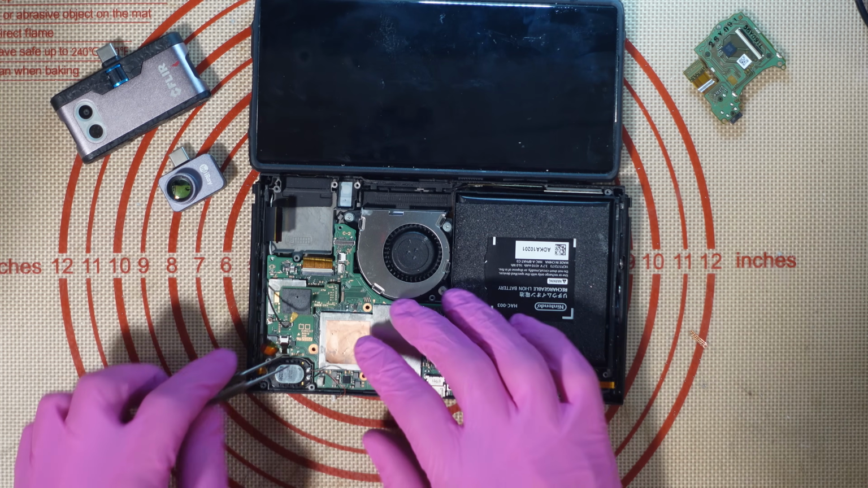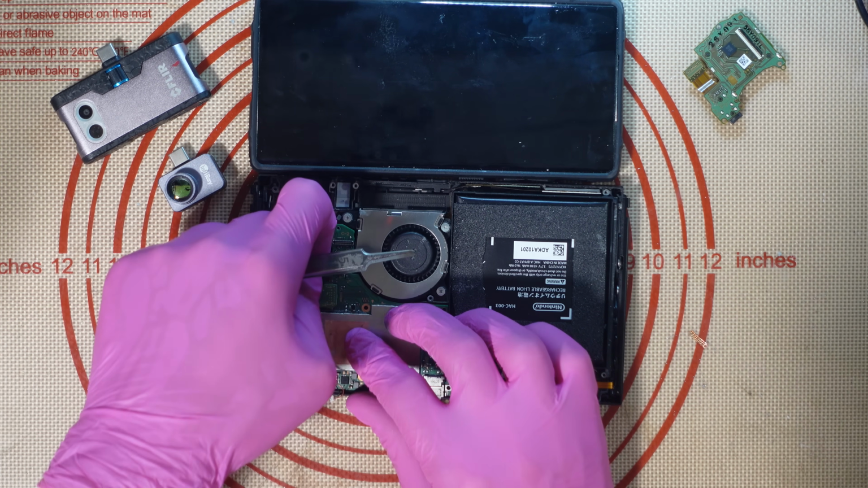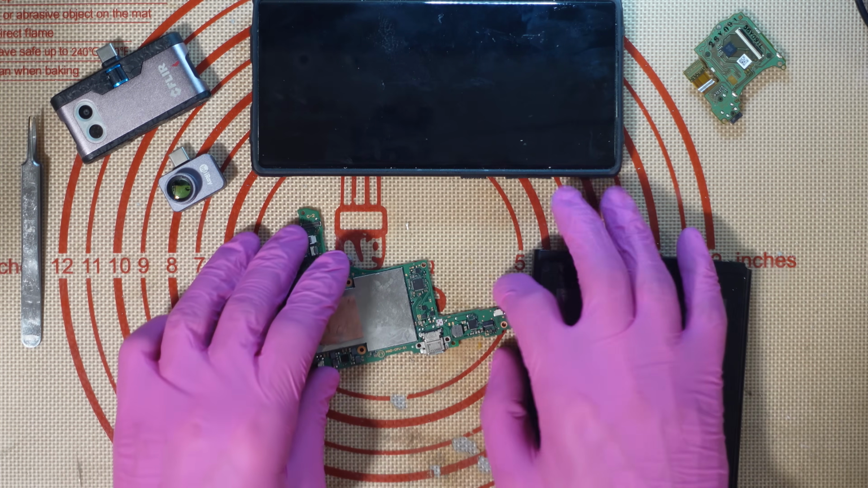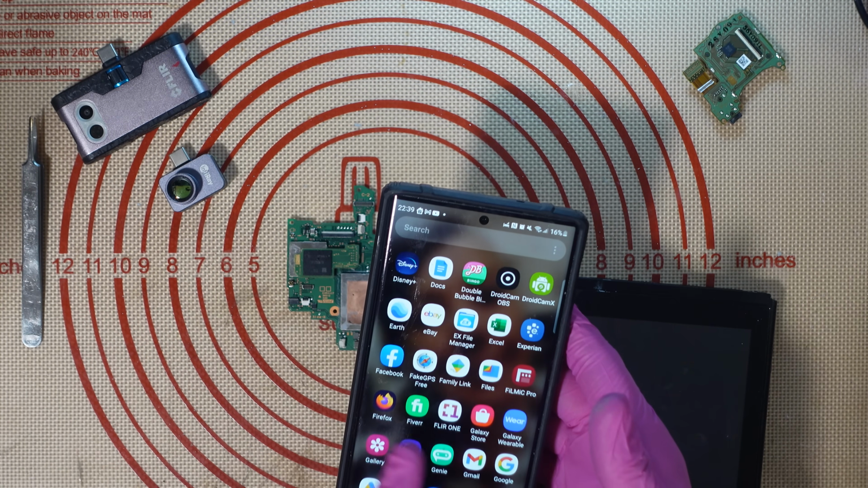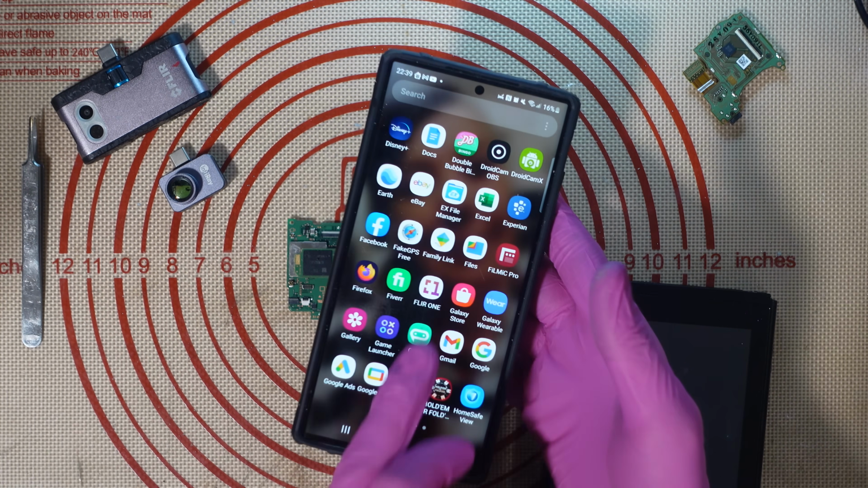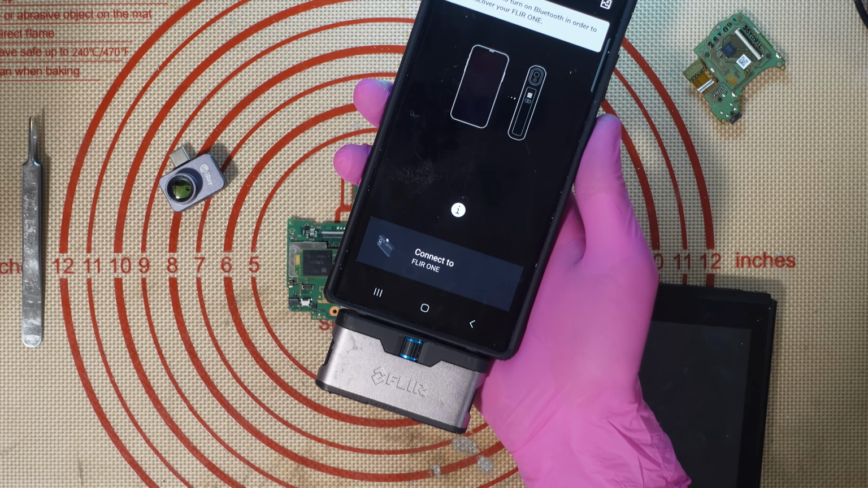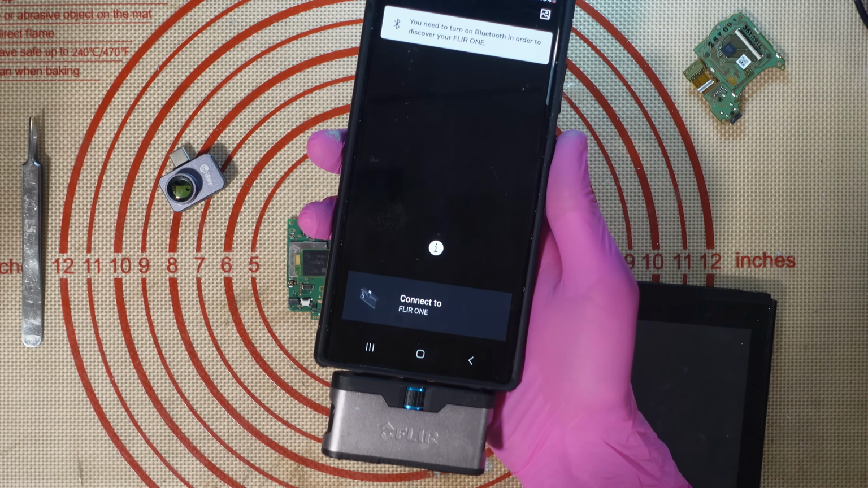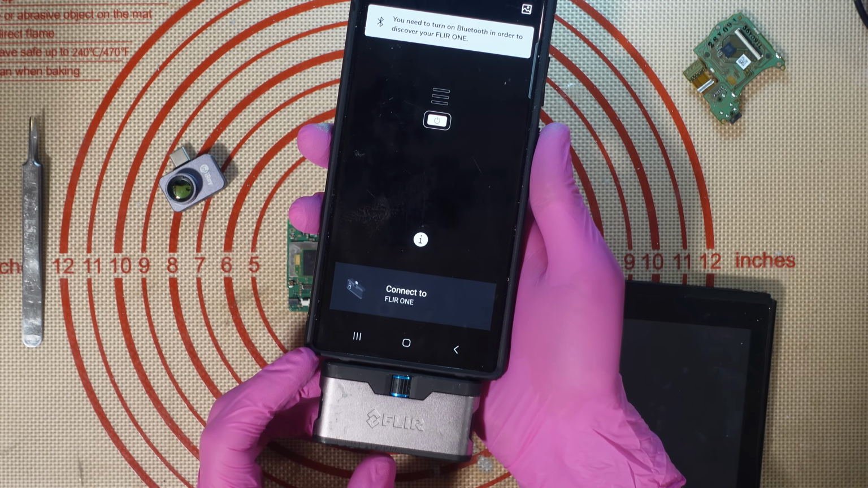I don't recommend doing this, but I'm going to disconnect these ribbon cables here, so backlight and LCD. And the first thing I'm going to do is I'm going to show you the FLIR One Type-C camera. So I'll just load up my phone and I'm going to load up the FLIR app on the phone and I'm going to connect this up. And as you can see, it takes forever just to load up.